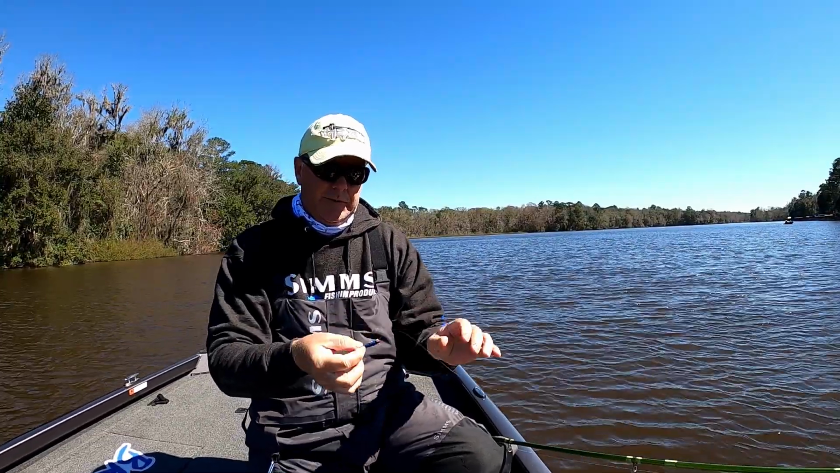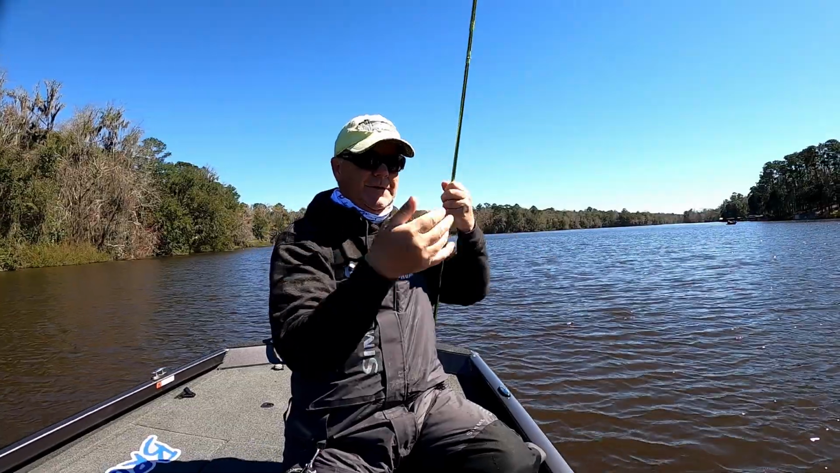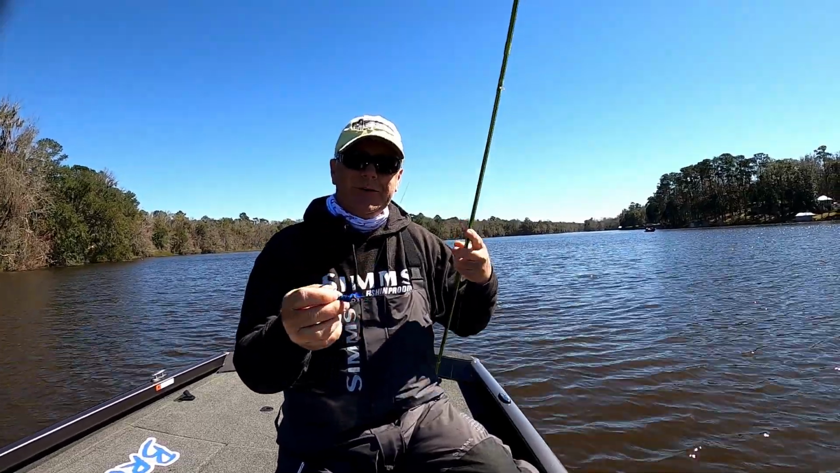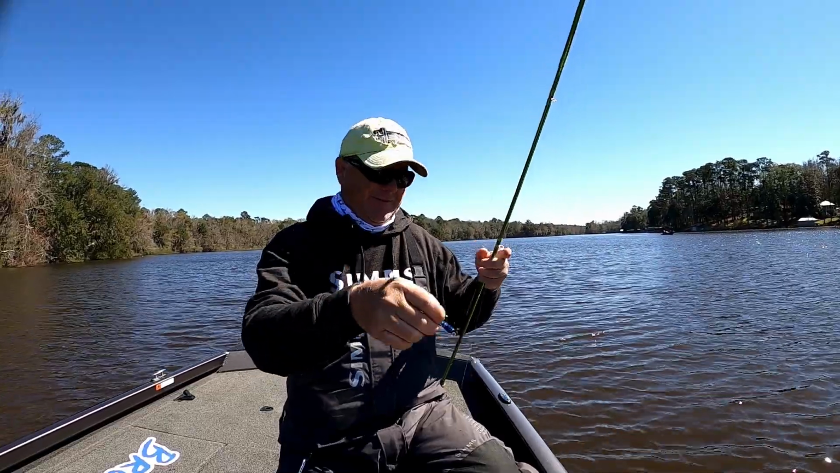Caught it on a little blue jig with a rattle in it. I can show that to you. Little blue jig, and I tied a rattle into it because the water's muddy. Seemed to do the trick, and what you didn't see was I caught about a 10-pound striper first.